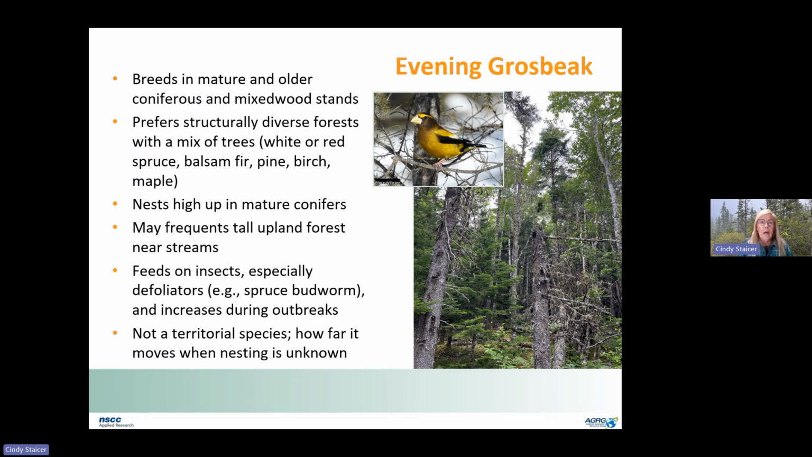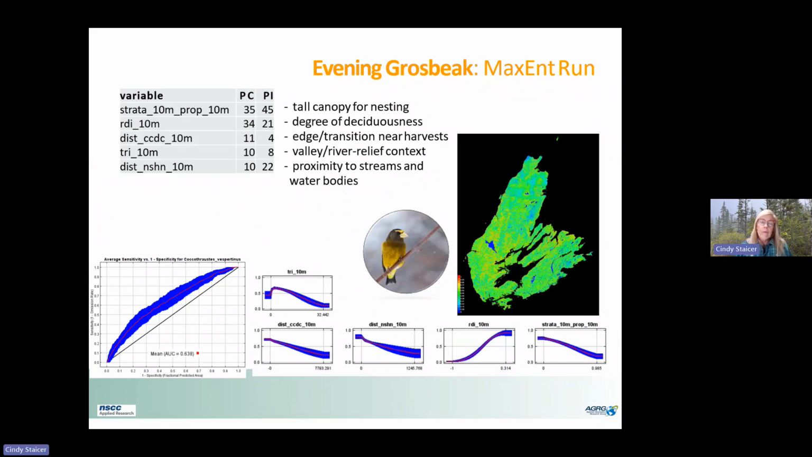Evening grosbeak is a bird that breeds in mature and older coniferous and mixed wood stands and nests in tall conifers. The variables important for this species were a tall canopy for nesting, the degree of deciduousness, distance to edges, a topographic position in the valley river relief complex, and proximity to streams and water bodies.